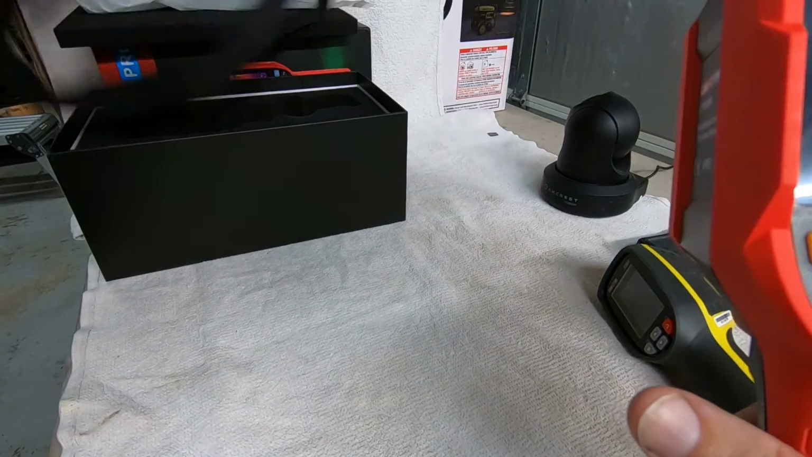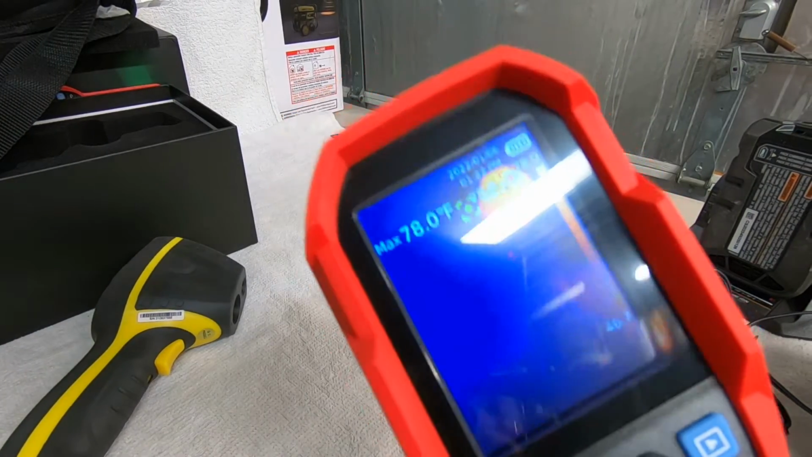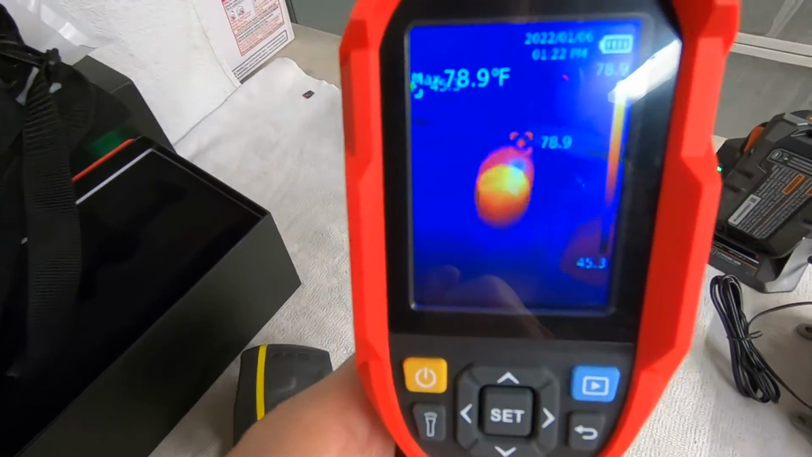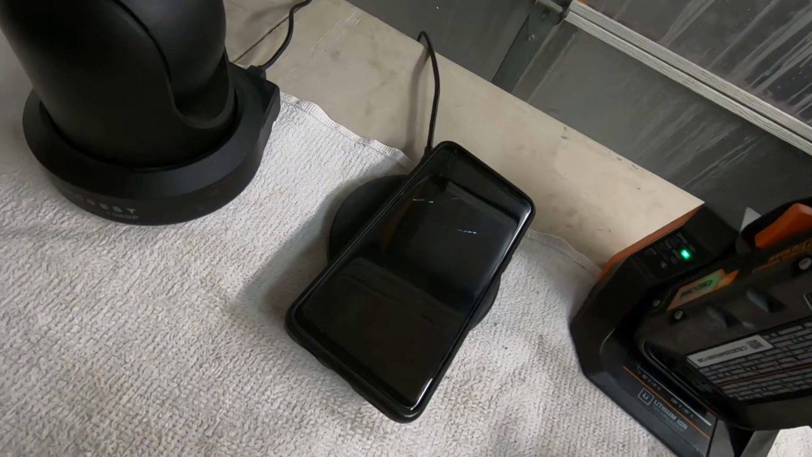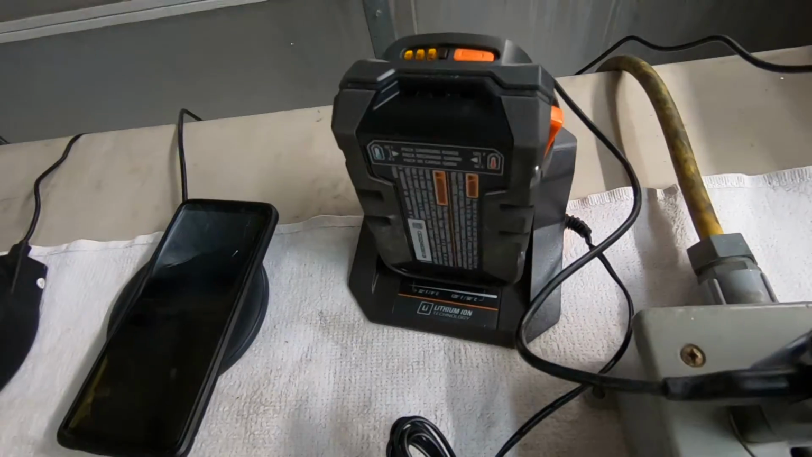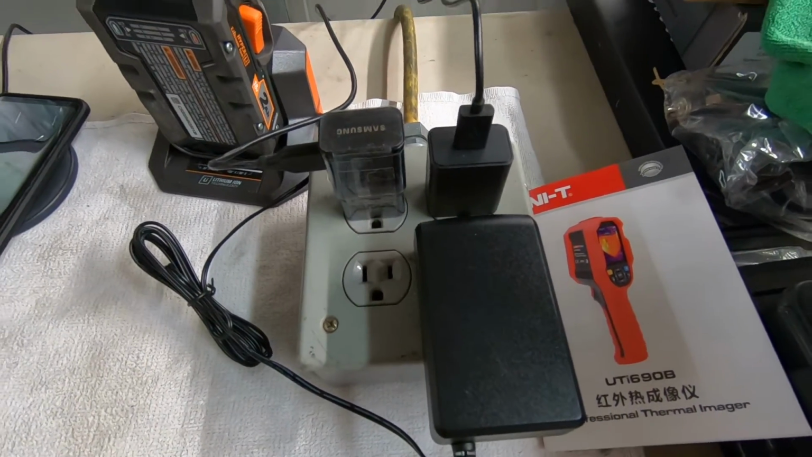So I've got a few things out here, and then we're going to go out on the car, and I'm going to show you some useful things that you can do with this on the car. So right now, I'm going to try to hold this. I've just got a little camera. I've got my cell phone on its charger. I've got a battery on the charger there for my drill, and then we're going to see what it looks like there with all the devices plugged into an electrical outlet.